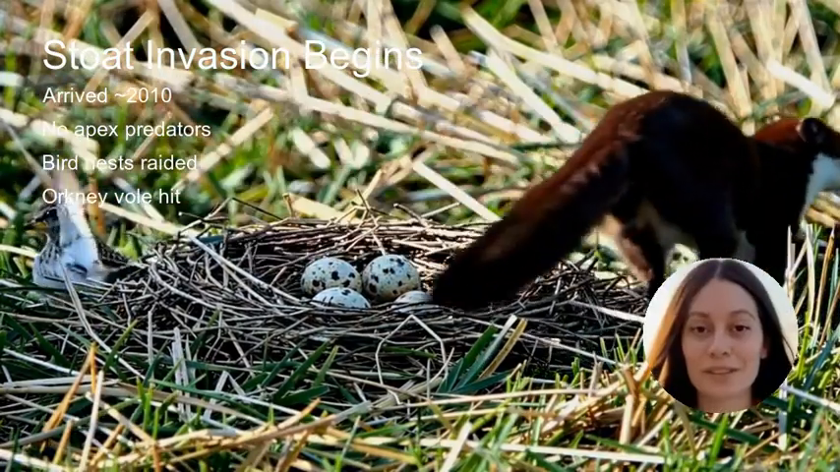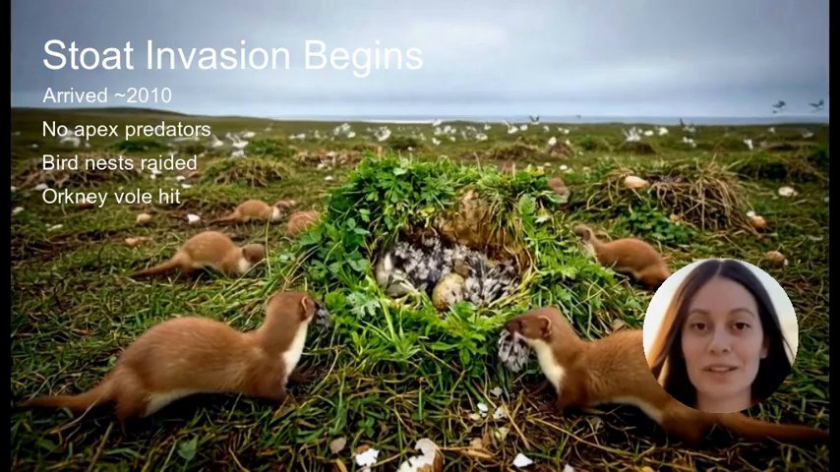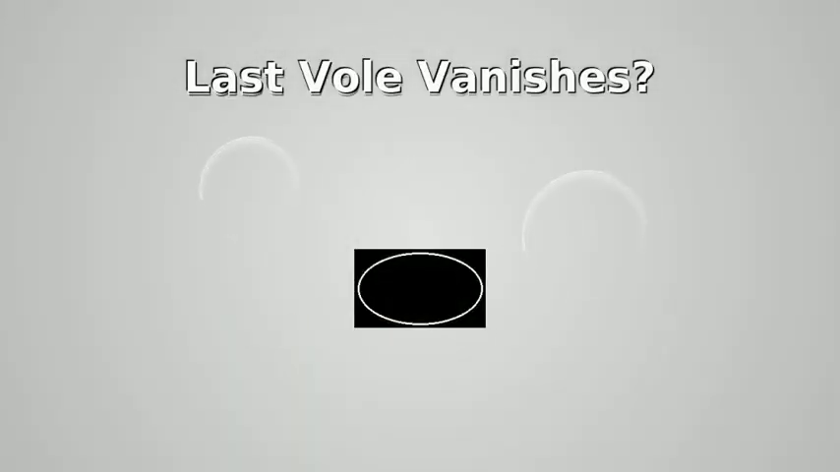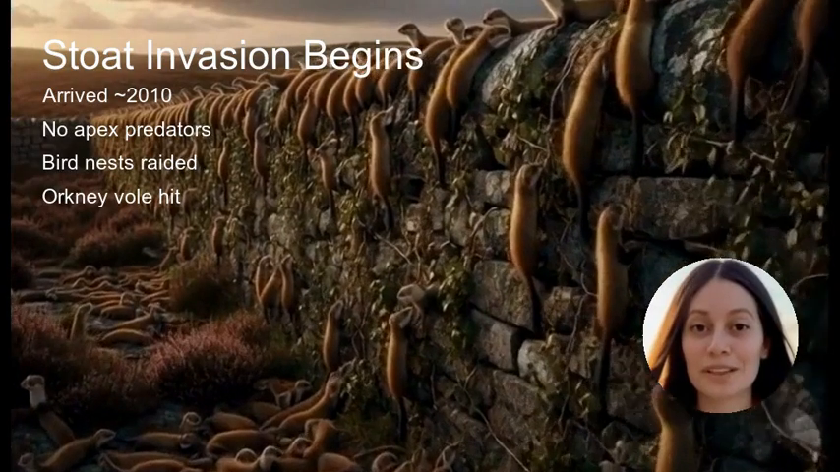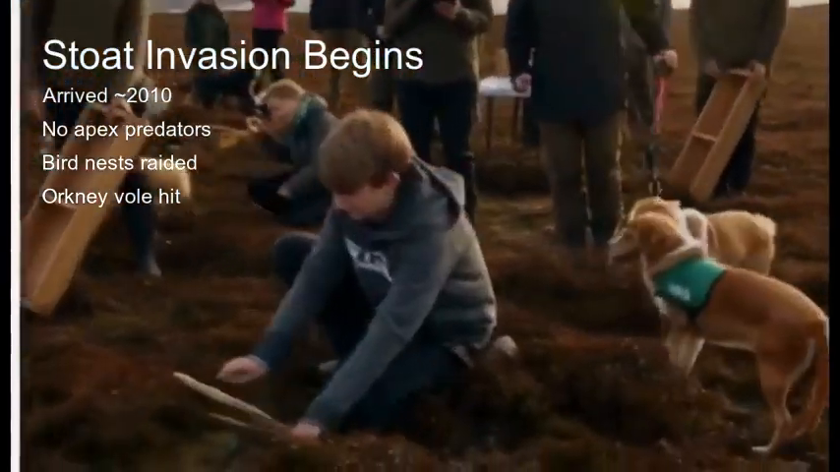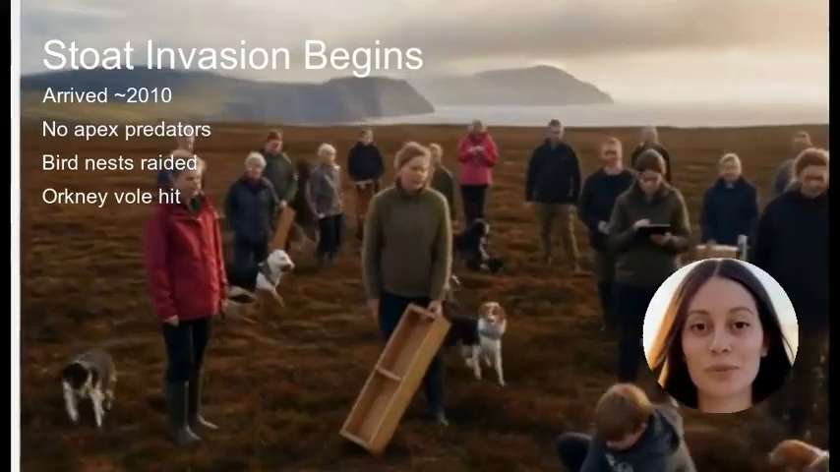Entire food webs trembled. Because stoats had no natural predators here, their population exploded unchecked, like ivy taking over a garden wall. Imagine watching the last Orkney vole vanish. The heartache fueled a community drive to act before it was too late.